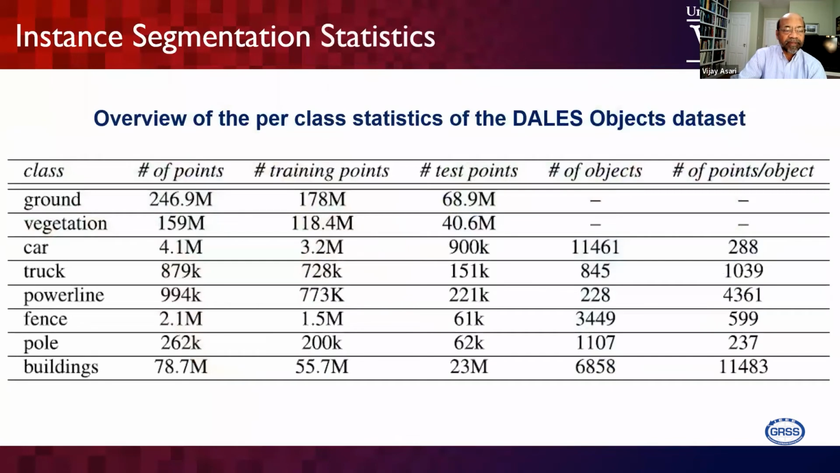I think there are some categories where the number of points varies significantly, and we can see the number of training points, test points, number of objects, and also number of points per object. These statistics provide a kind of picture about the dataset for different classes of objects.